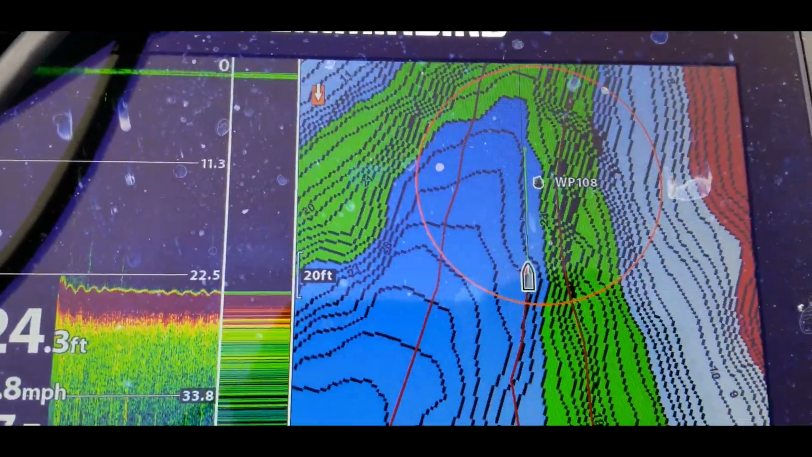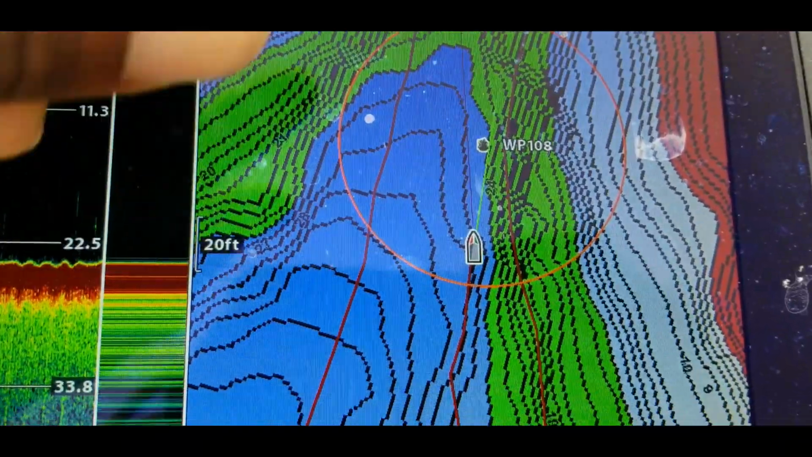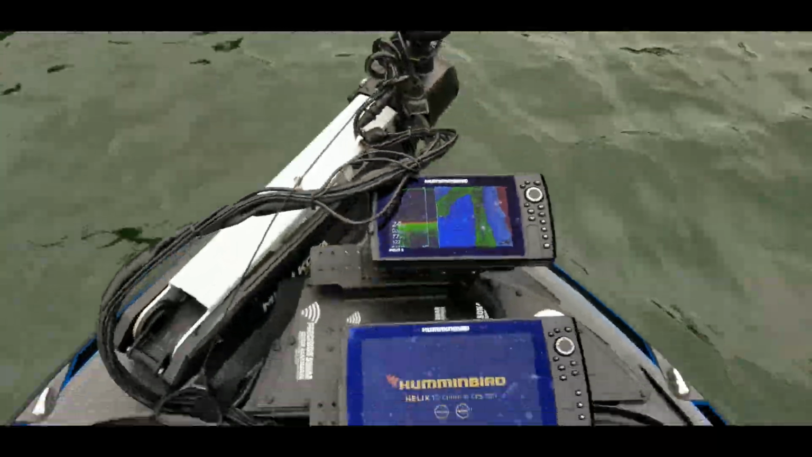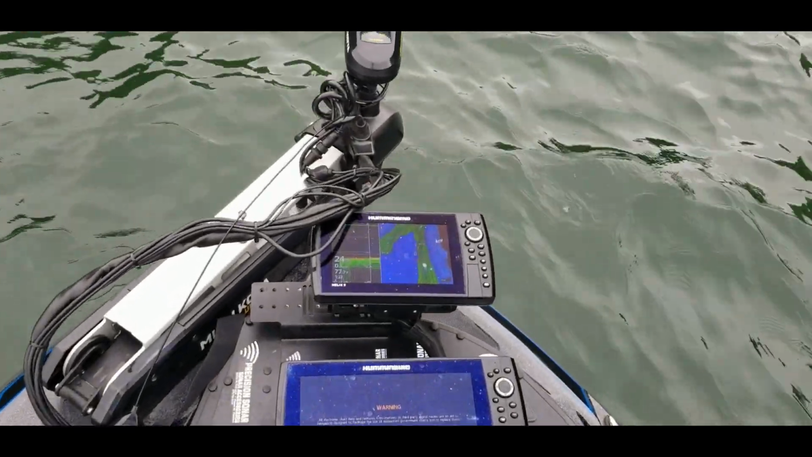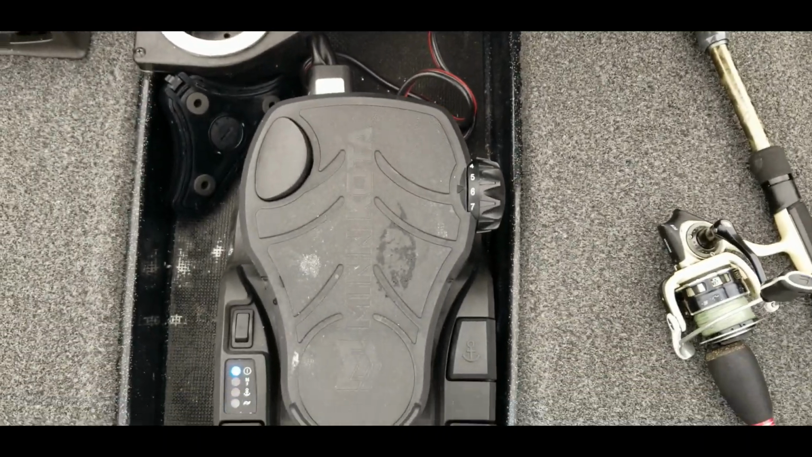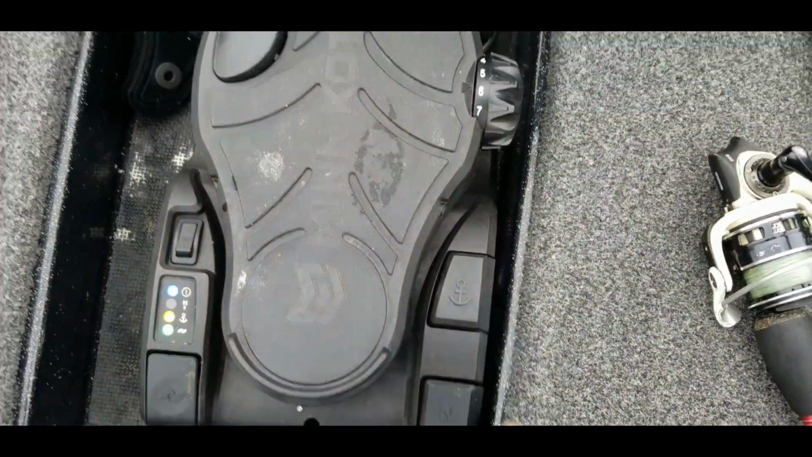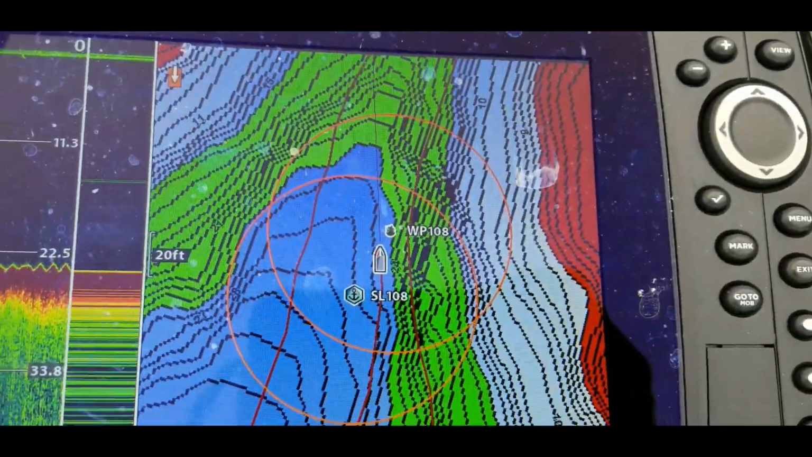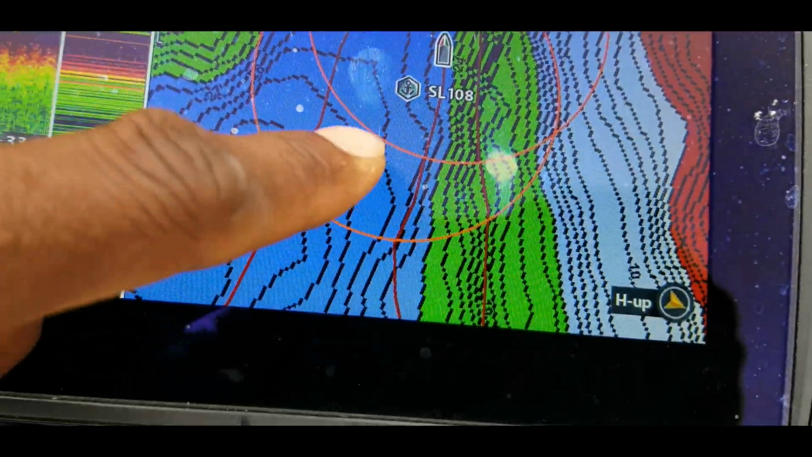All right, so now as we approach that waypoint, there's that waypoint right there. I'm right here on the front of the boat now, just booting up my other unit. All right, so as we approach this waypoint, let me go ahead and hit my spot lock real quick. That'll help us out so I can kind of talk for a second. All right, you have two things on the screen that you're going to be looking at.